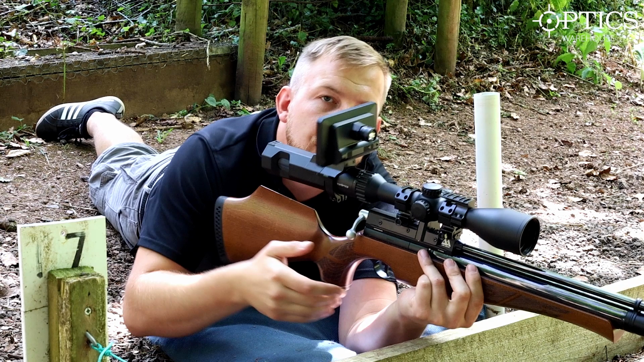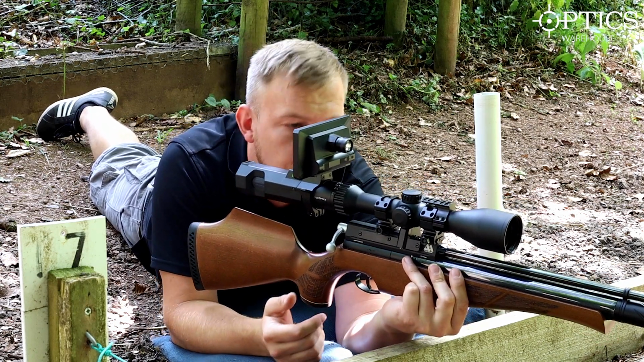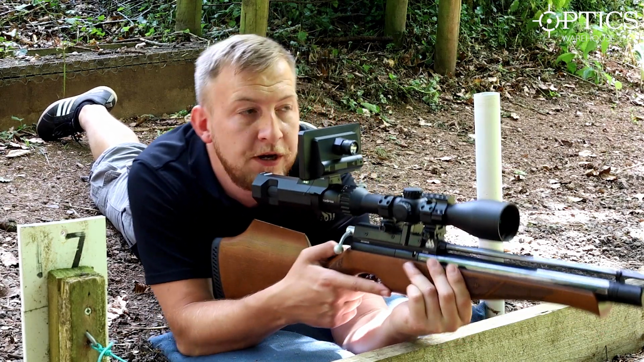It's a lot more stable there. Let's say you can see my heartbeat coming up and through. Obviously that's just bouncing the rifle around a little bit. Once again, I'm really cranking my neck back to get that position through this unit to show you guys.